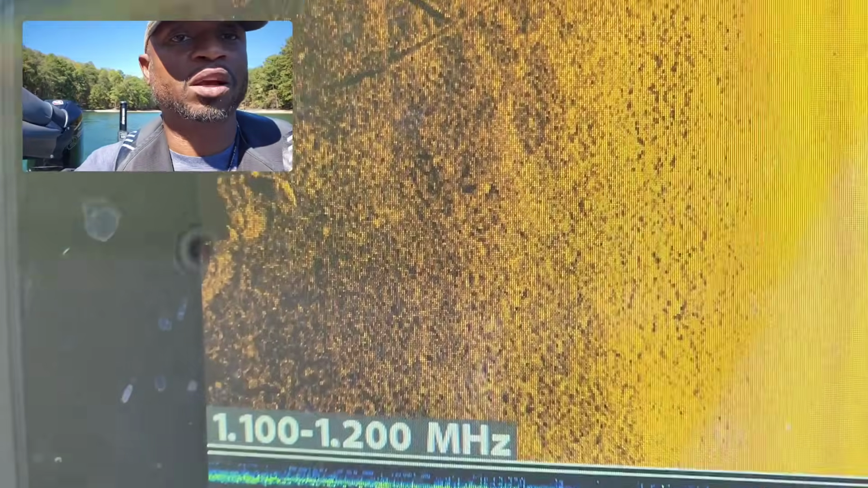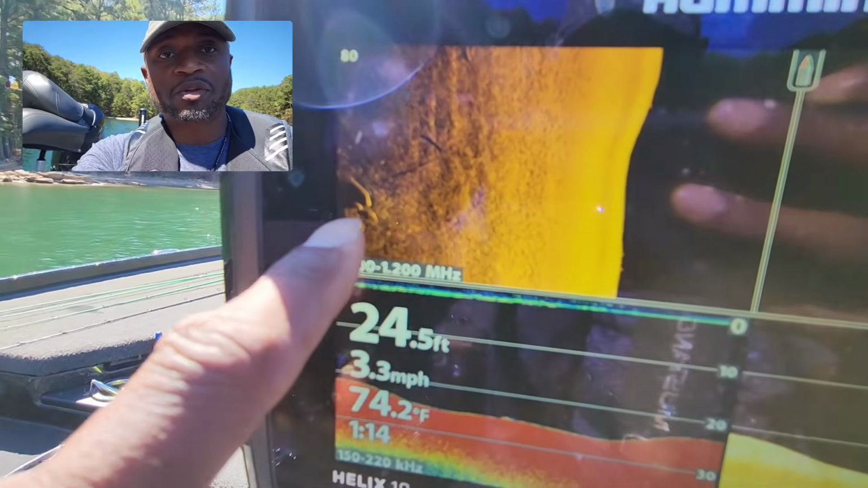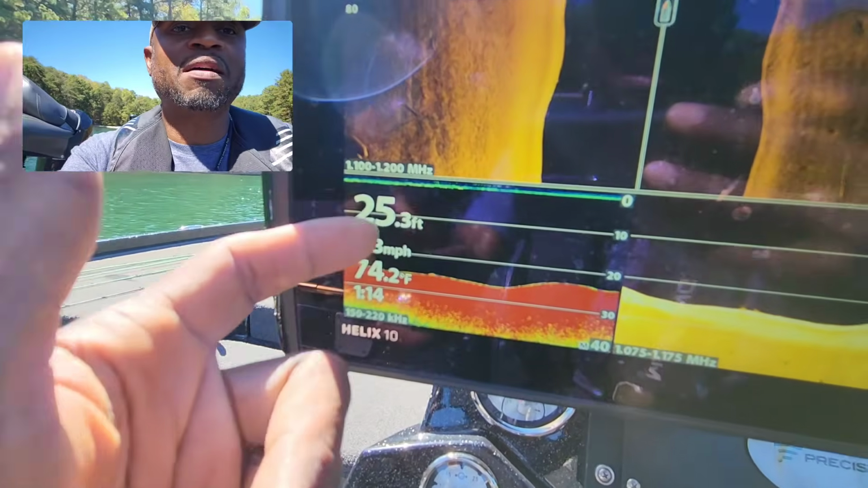Let me switch this back over real quick. Kind of too far in. All right, so if you take a look right there, you can see where those rocks came out some. So I'm a little too far from the bank right now. I'm sitting in 25 feet of water.